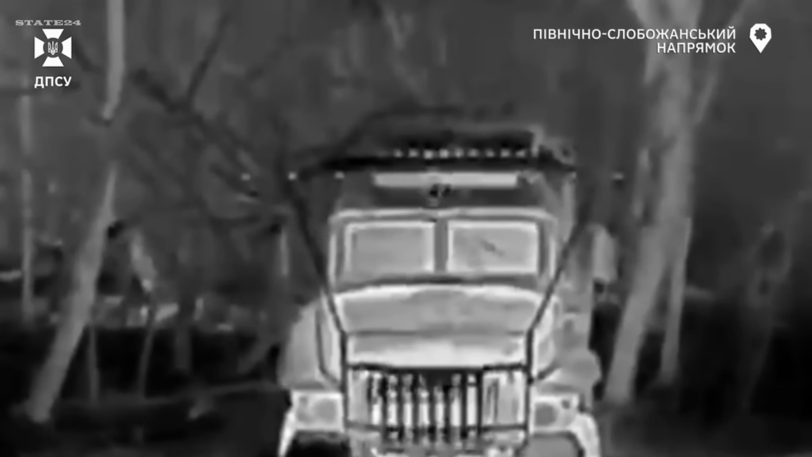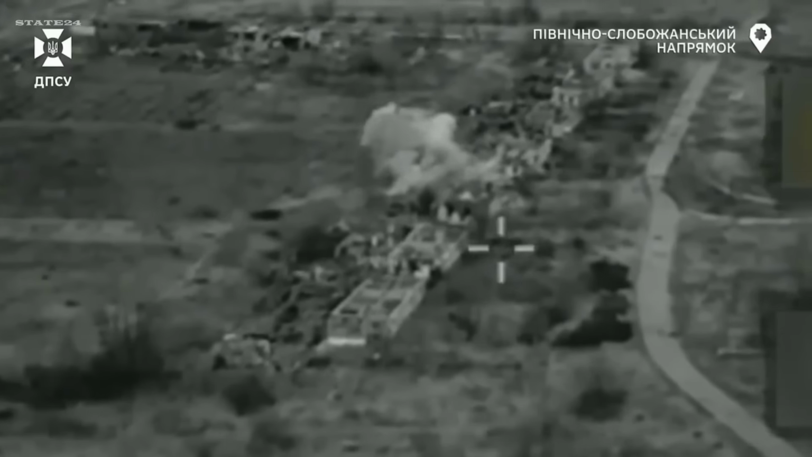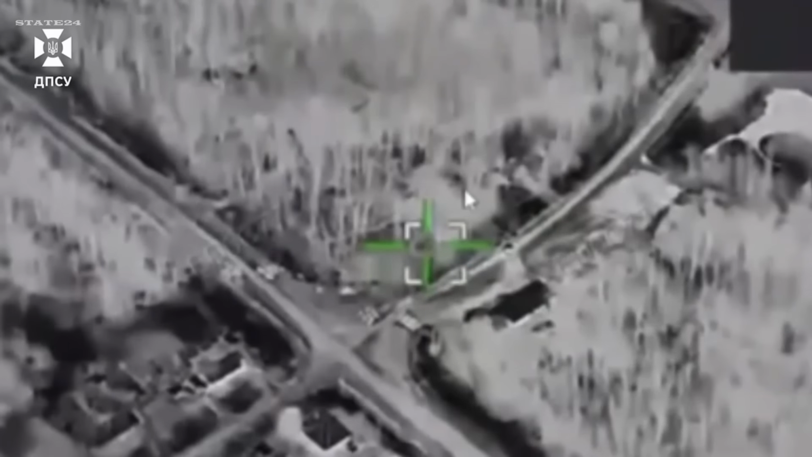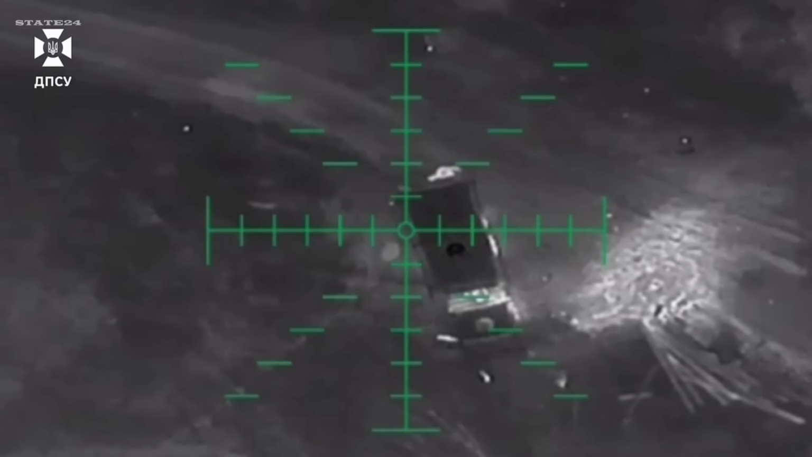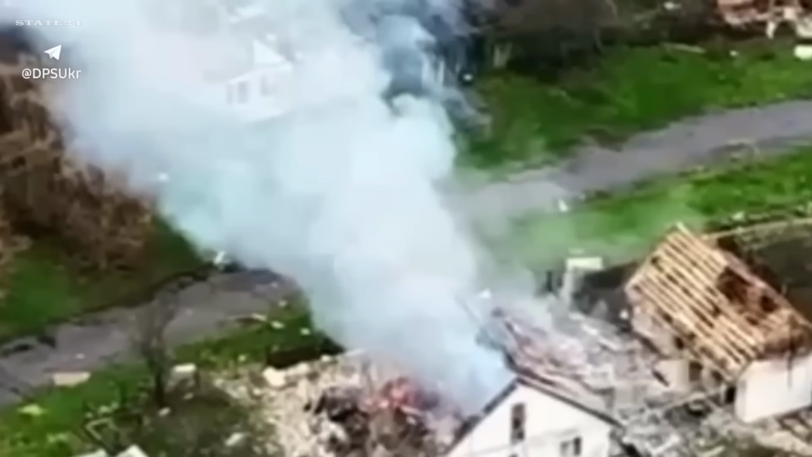North Slobozhansk direction. Ukraine's border guard pilots, Prime unit. And this is one operation's worth of results. Russian infantry engaged. A BM-21 Grad rocket launcher destroyed. An MTLB armored carrier hit. 2 D-30 artillery pieces taken out. A truck gone. Communications and electronic warfare equipment destroyed. Enemy drone launch positions eliminated. And a shelter hit. That's 9 different target types in a single operational period.